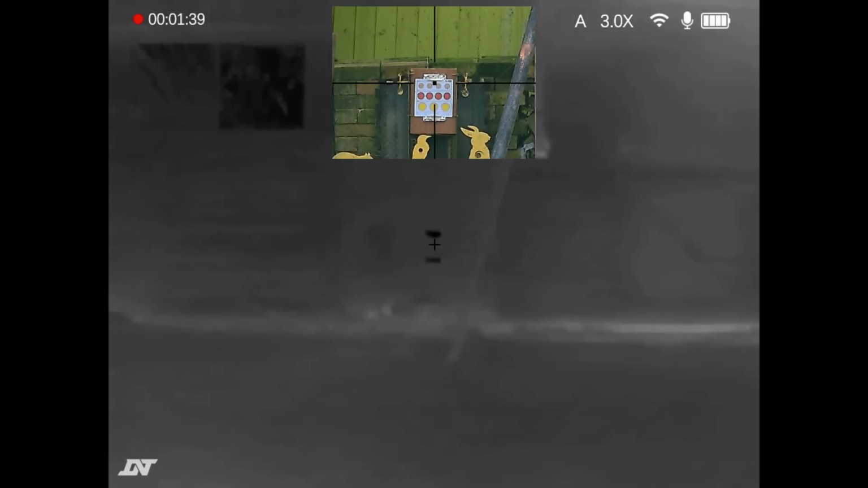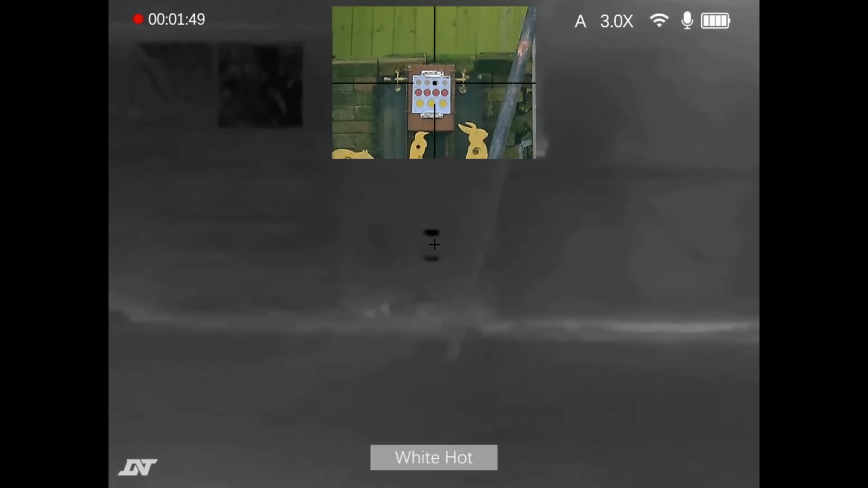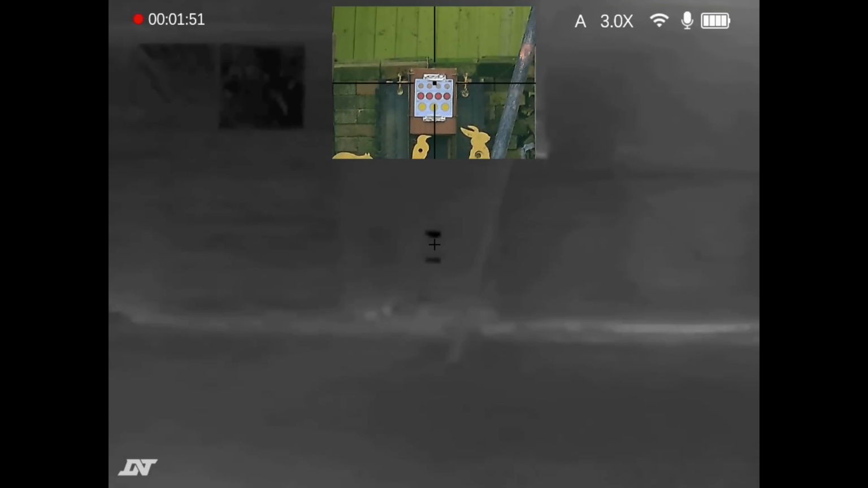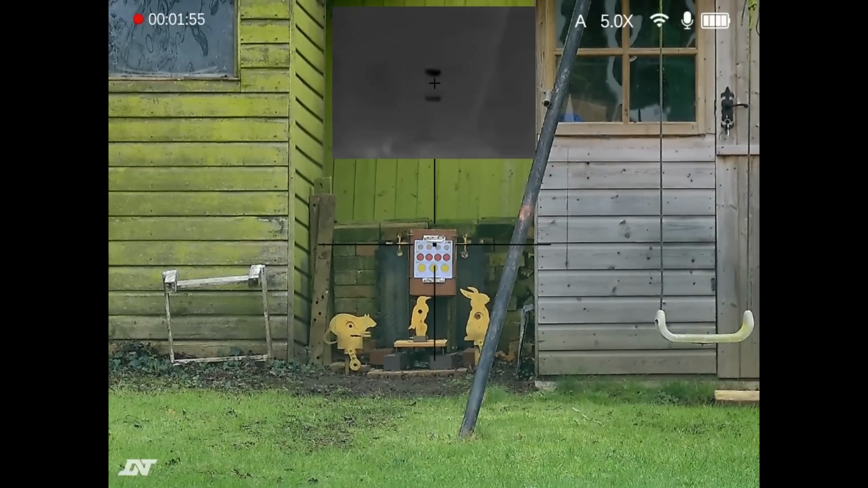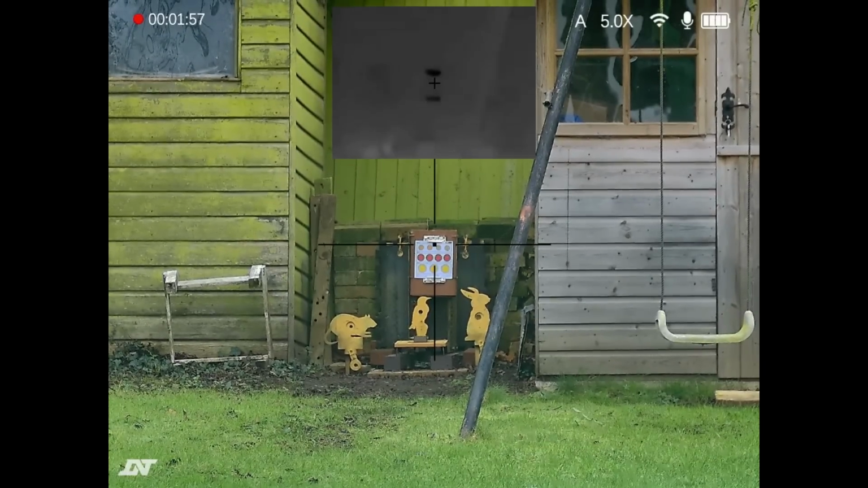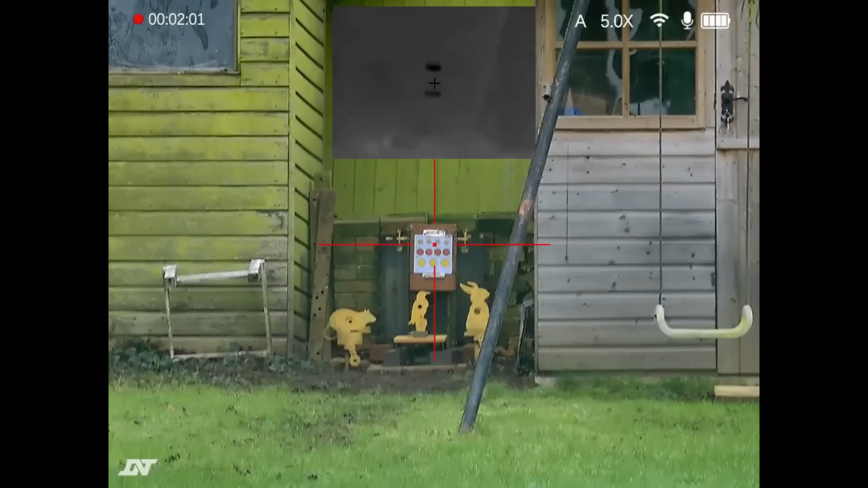Now whatever mode is in the main screen will work exactly as I showed before. So while we've got thermal in the main screen, I can use the left button to change the palettes, and if I go back to digital mode, I can change the colour of the reticle. So everything else works the same.